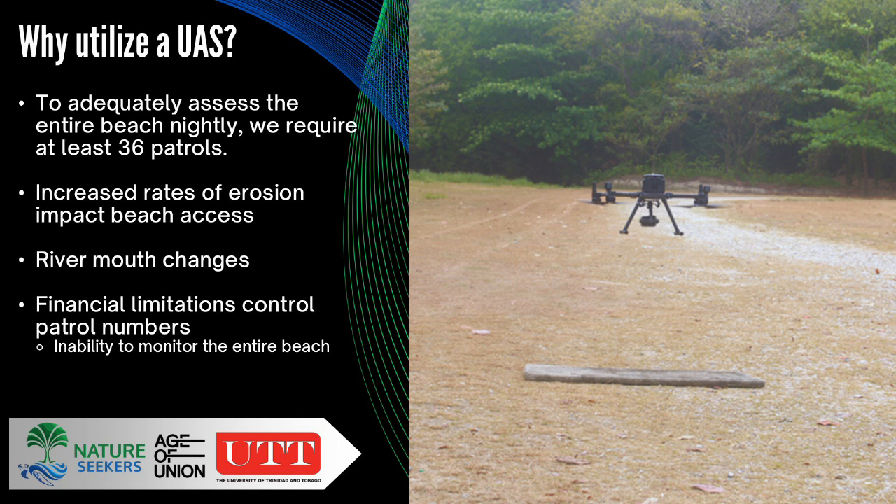So ideally, we would like to have 2 patrols per zone, and at 18 zones, that's 36 patrols. And that's a lot of volunteer work or a lot of finances for persons if they have to be paid for the work. And coming out of that, the erosion in certain areas along the beach makes it difficult for patrols to go and come.